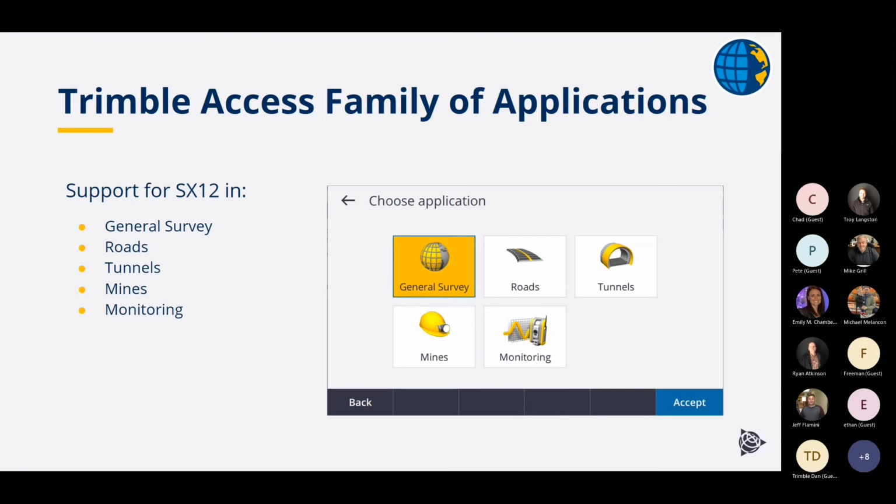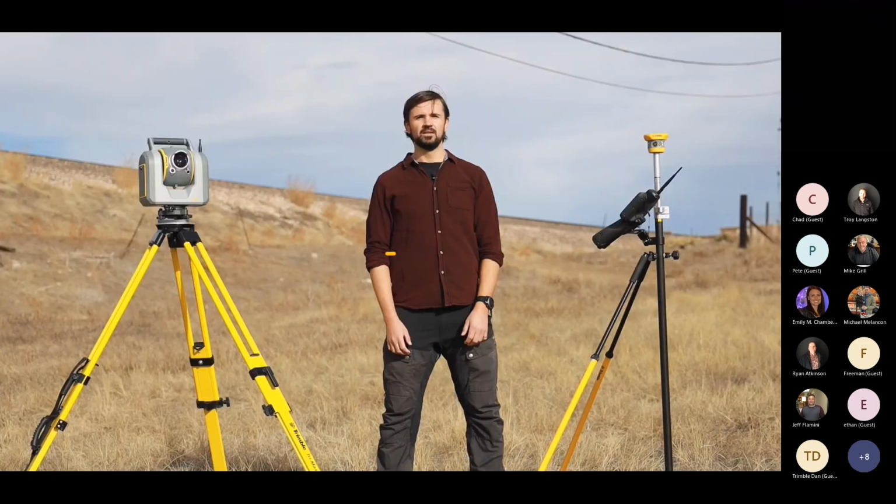Today, we're going to be a little more focused on general survey, which is the bulk of what customers are using, but it is also supported with these other applications.